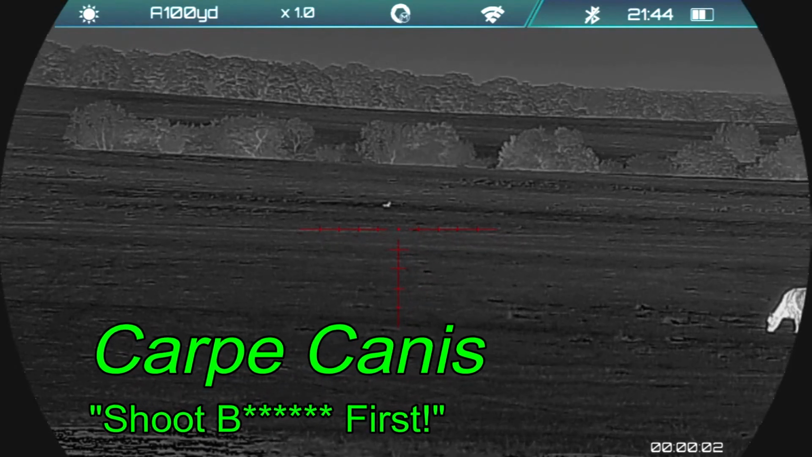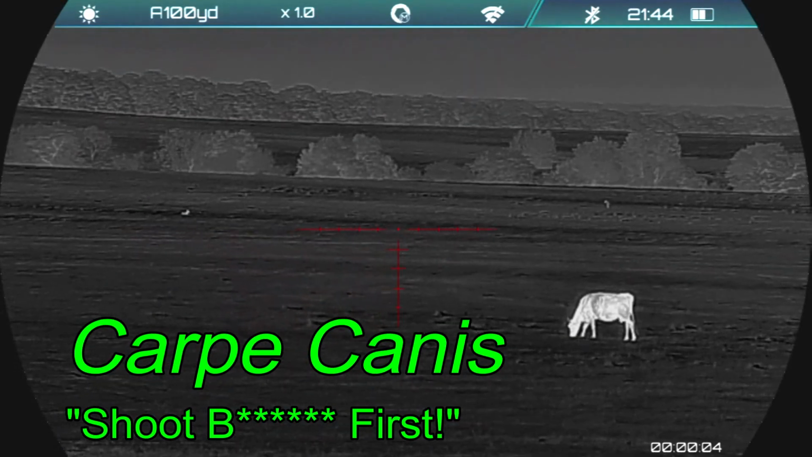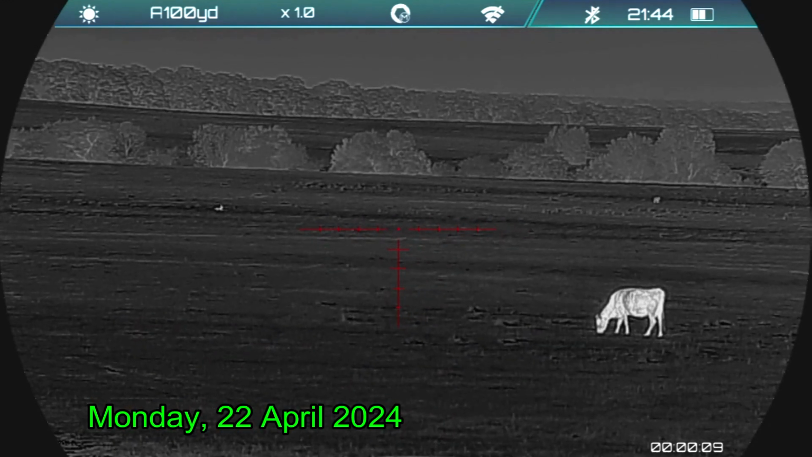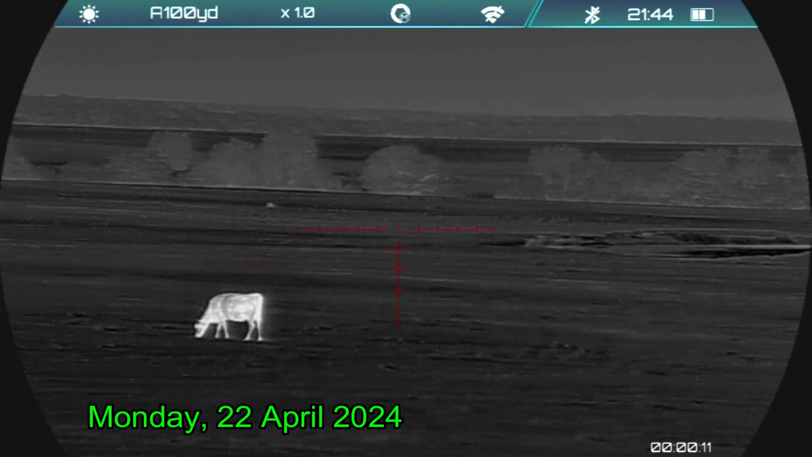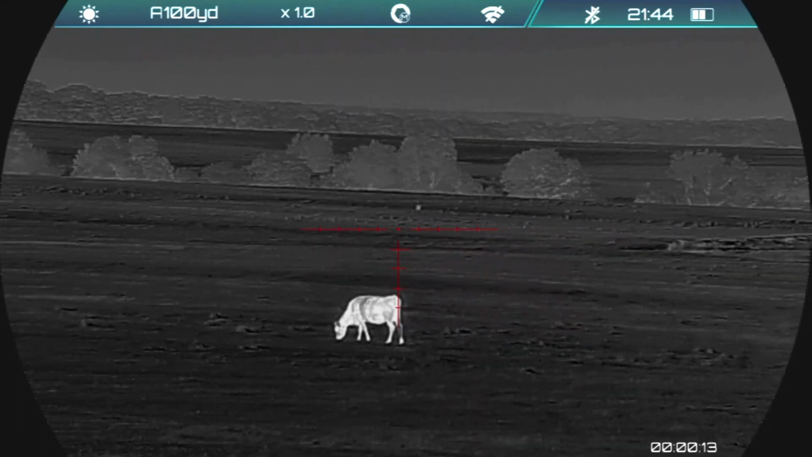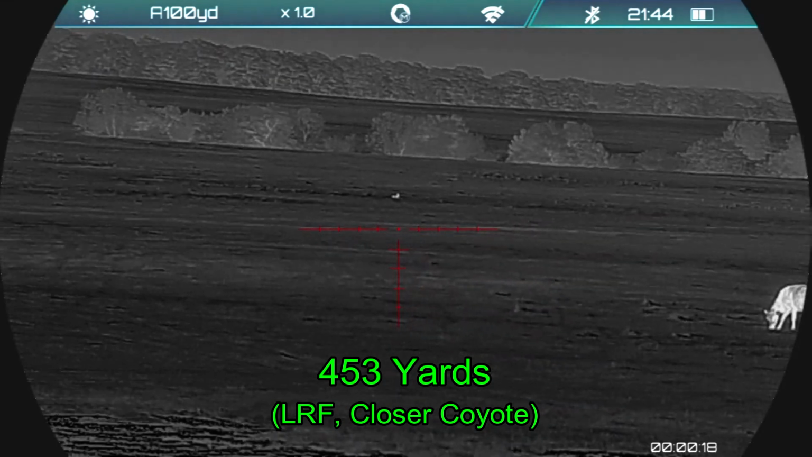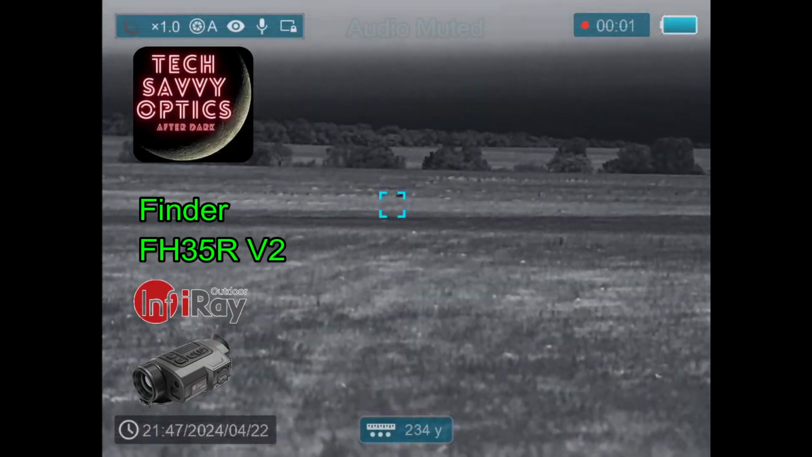Carpicanus, shoot females first, at least if you want to do population control, that's the way to go. But when you're using thermal at distance, it's hard to tell which is the male and which is the female. They look rather monomorphic at distance. The closer coyote's going to be 453 yards, and in a minute I'll show you how I got that number.